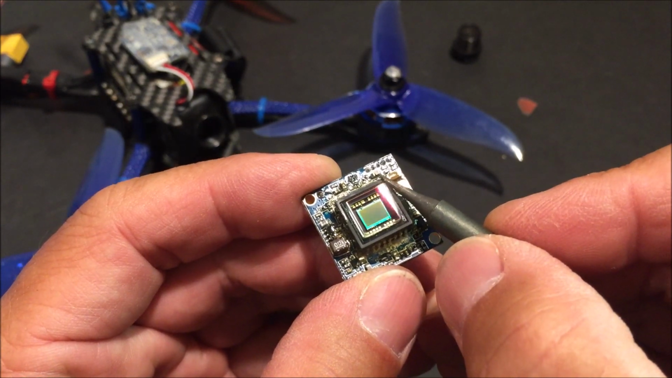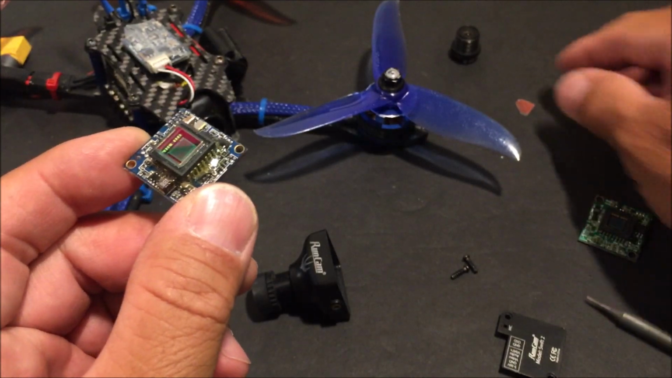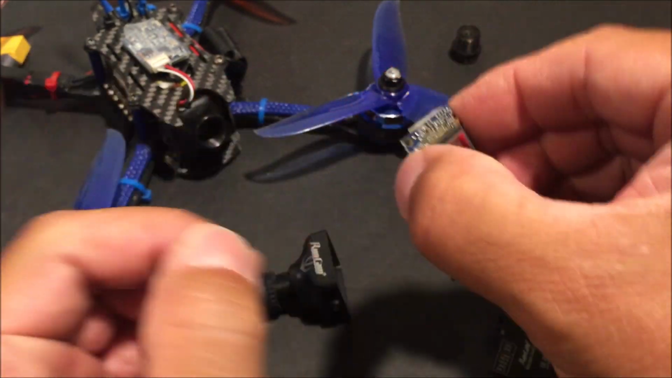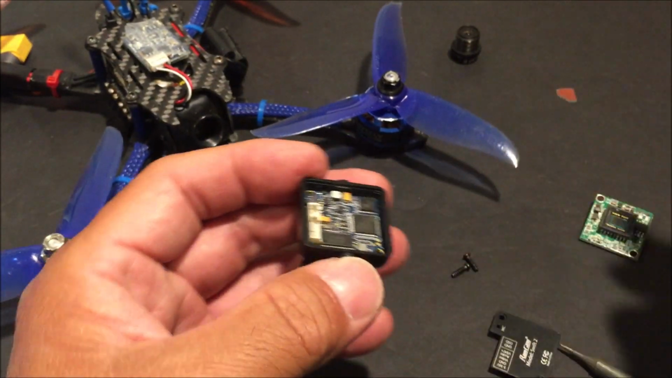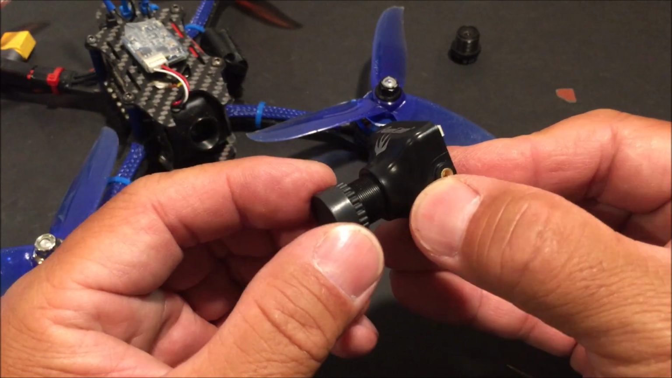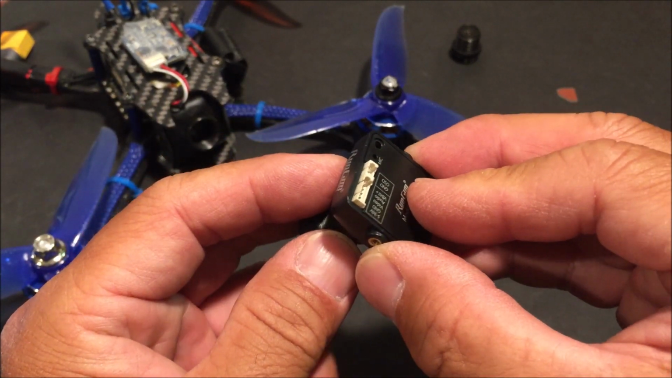I use a little razor blade to grab it and pop it off, and that's why I have a little broken corner of it. But that's how you remove it. And once you have removed it, put the motherboard back, put the back plate back on, and put those two screws on and readjust the focus, and it should be good to go.